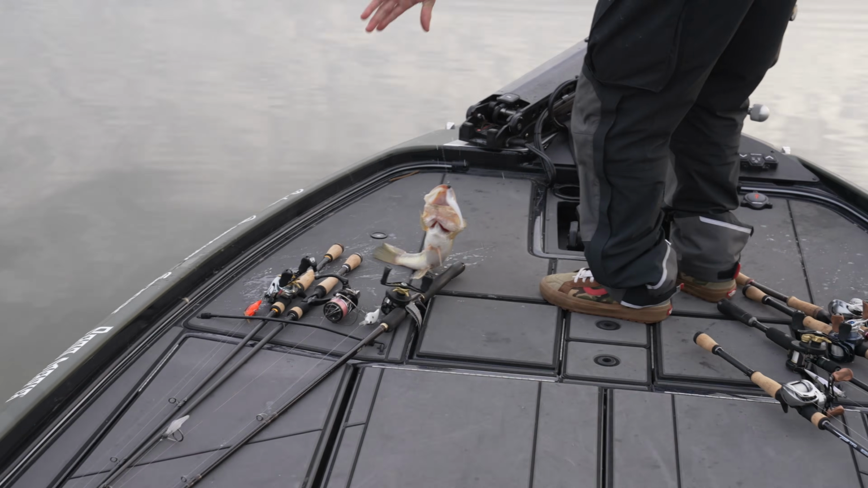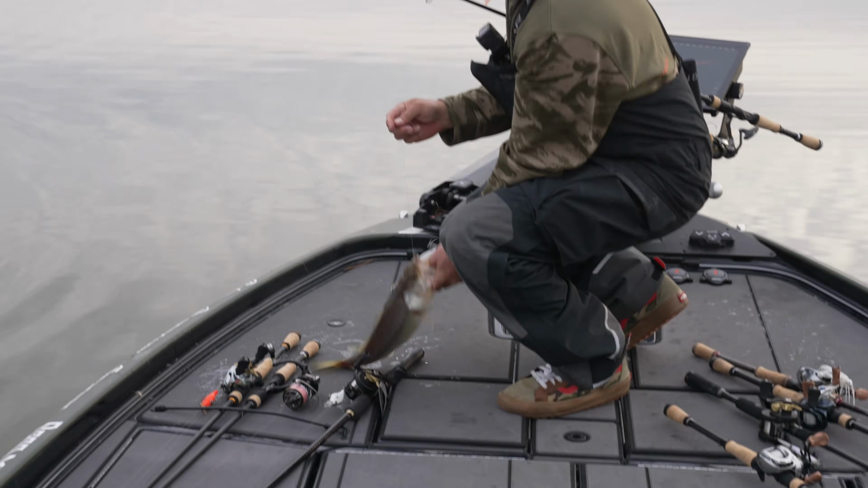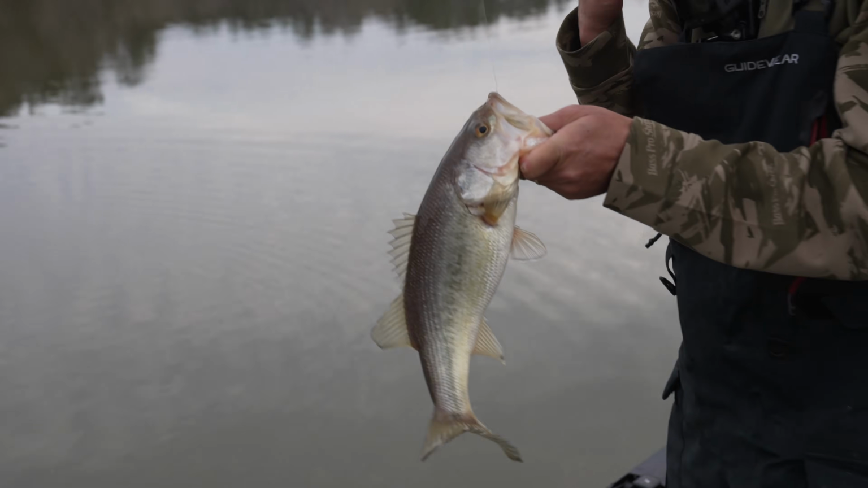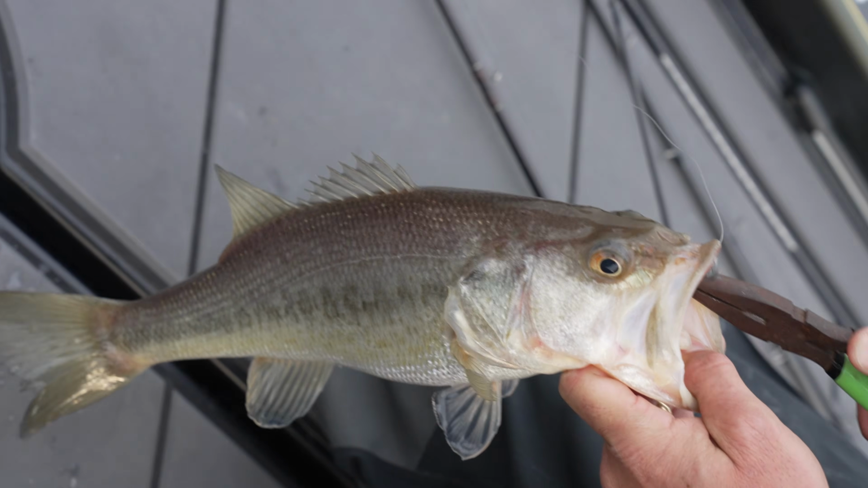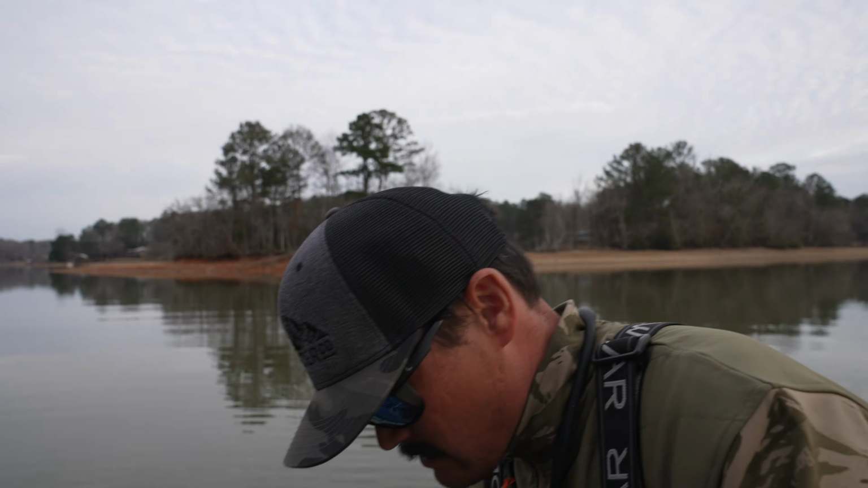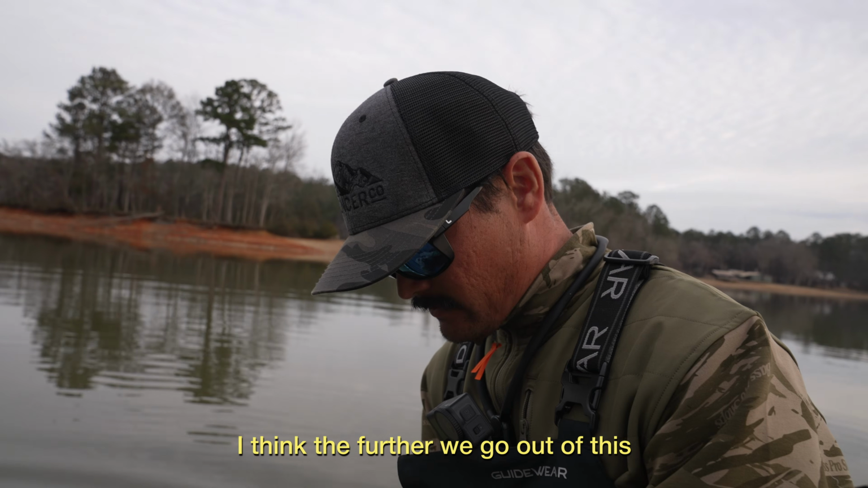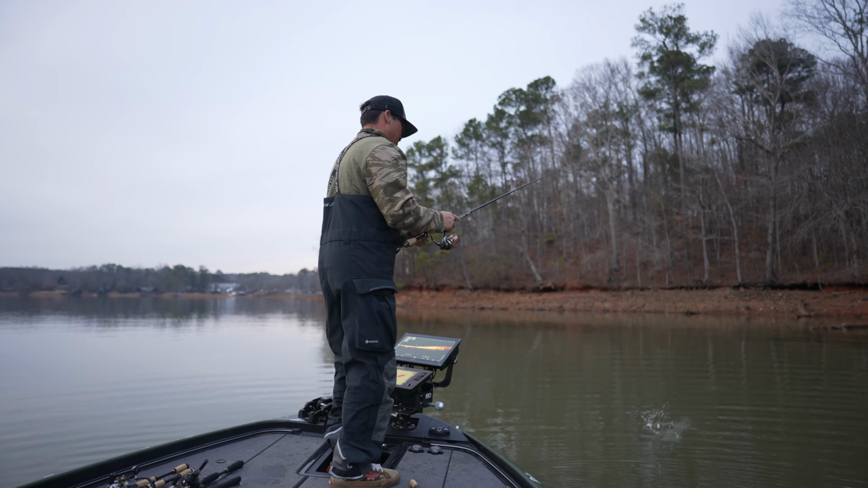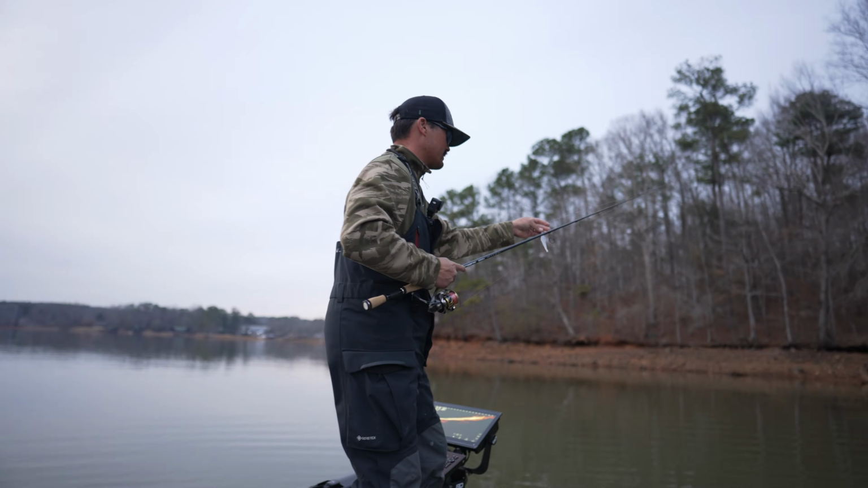Oh yeah. That's a good one to have. It's a 2+ pounder. All right. I think the further we go out of this, the better it's gonna be. All right, we gotta go. Oh man, we need to come back to this.